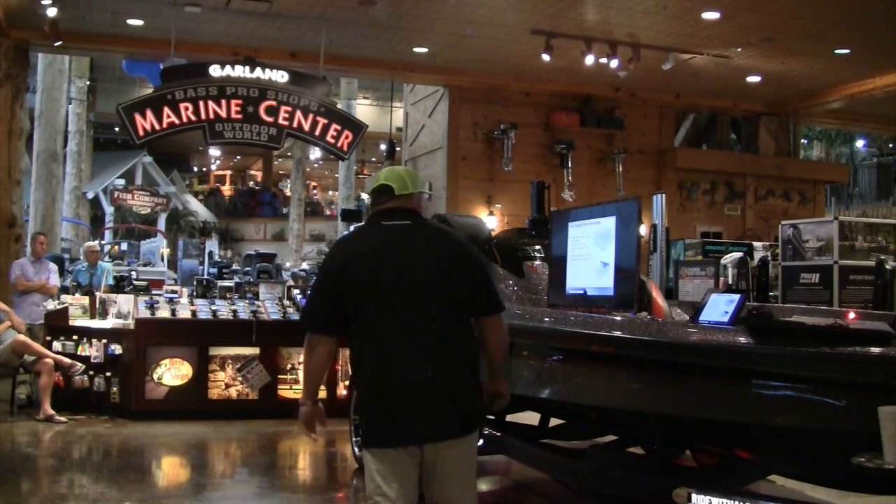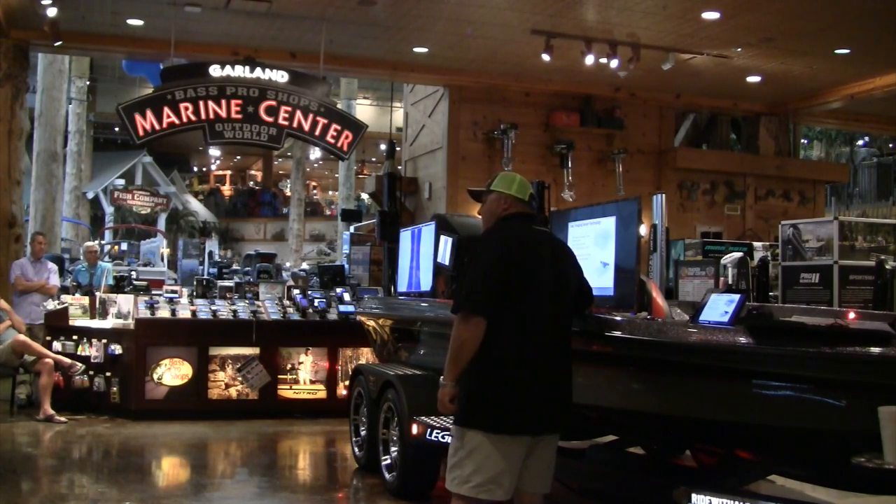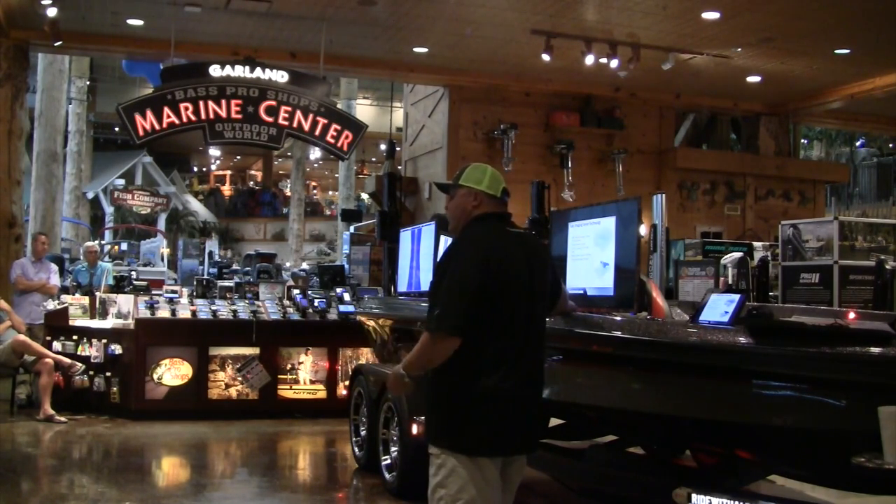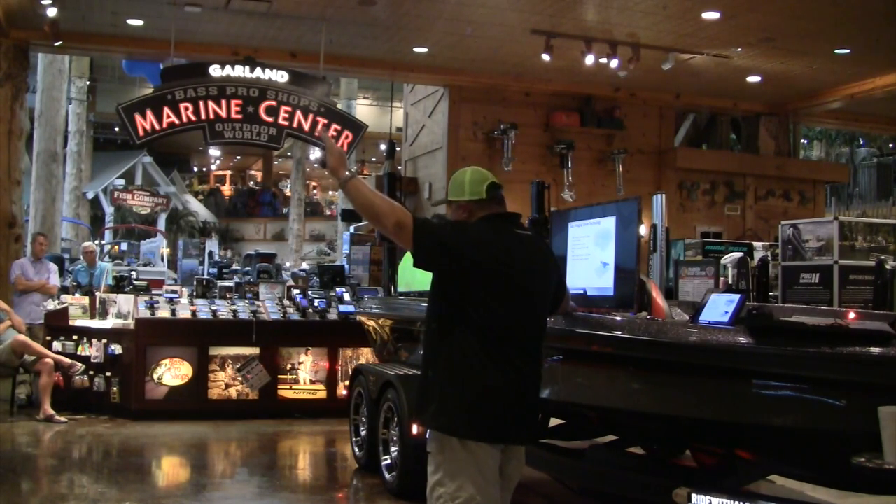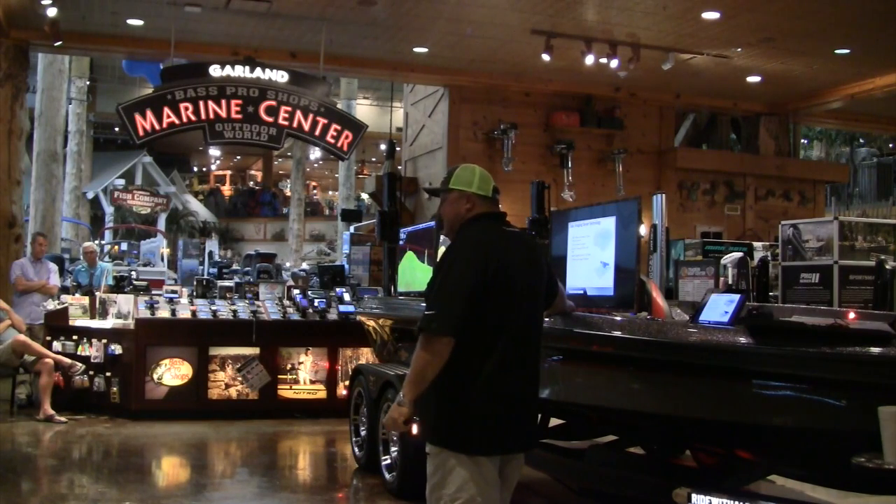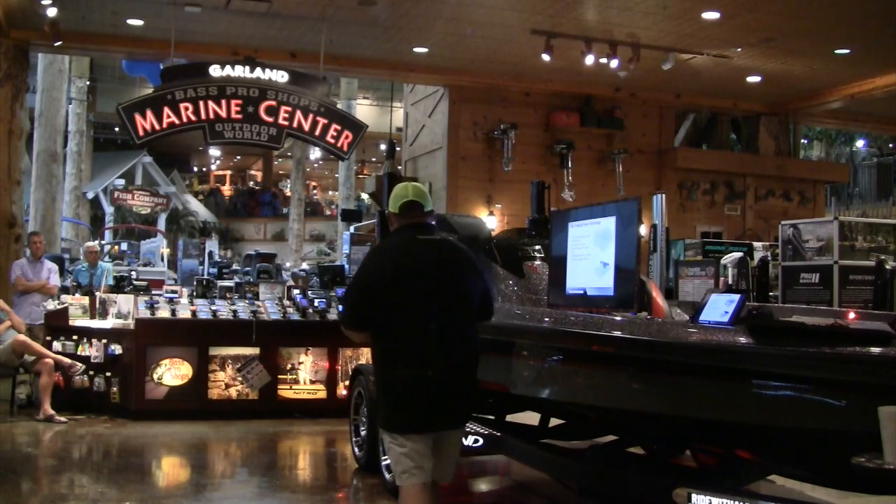All right, so this is probably the number one thing that I see that people have trouble with: side imaging. Anybody have trouble? Don't be shy. Okay, because we all been there. It's happening. So here's what we really want to look at. I'm going to show you.